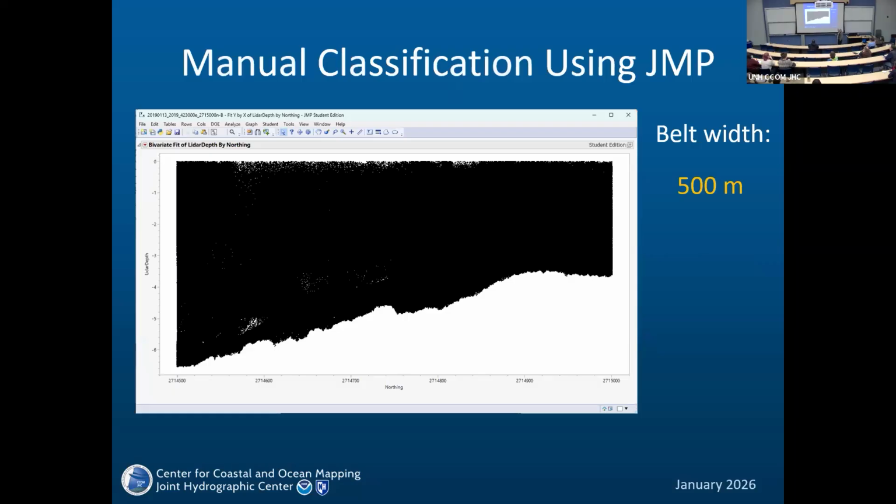The manual classification is pretty hard, because if we take the bell slice, which is 500 meters wide, nobody can say what is bathymetry and what isn't.